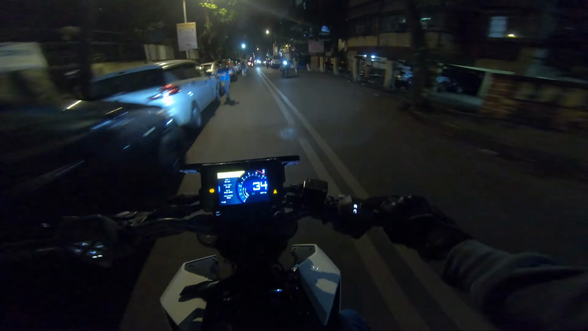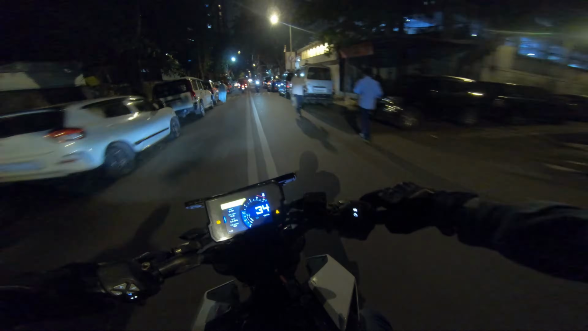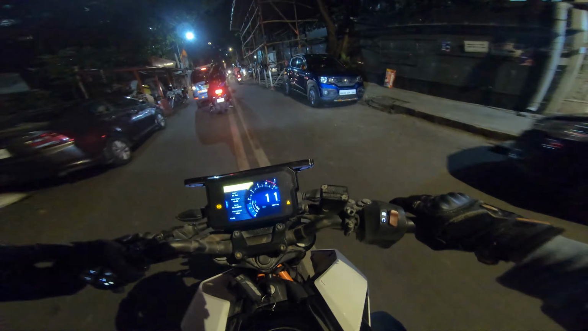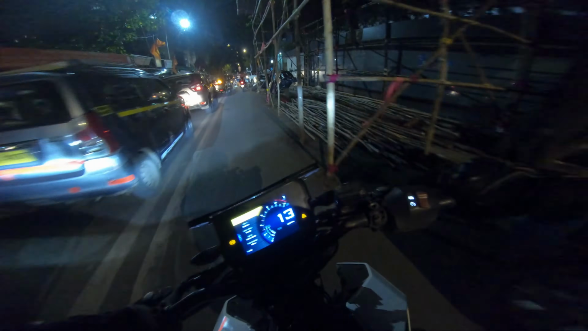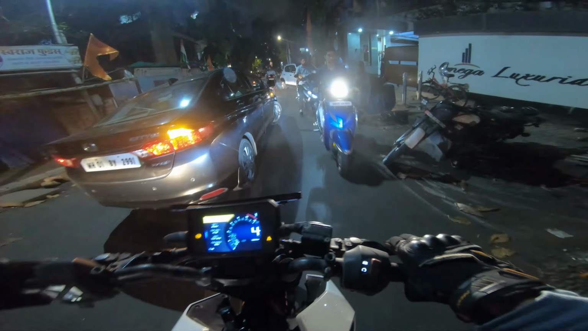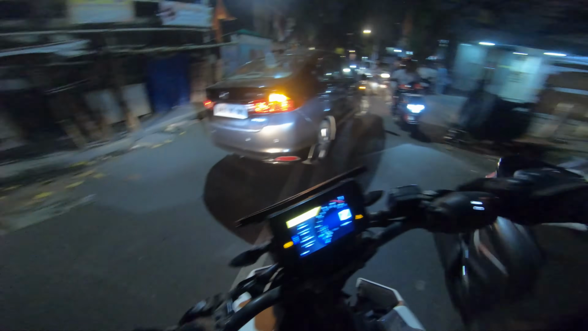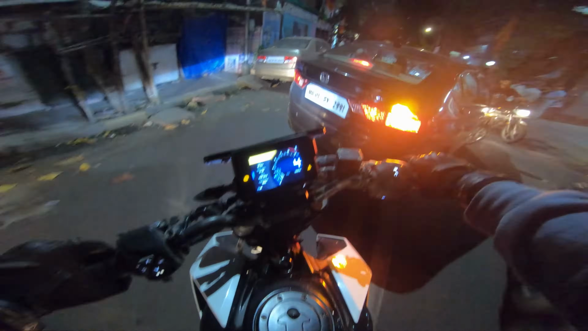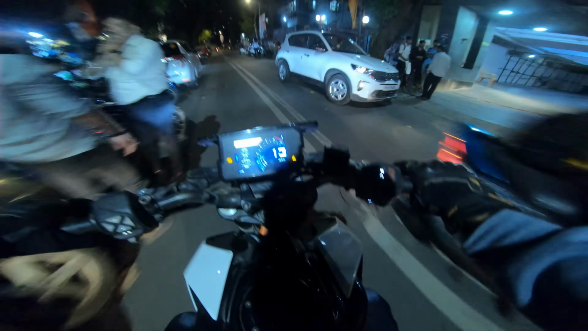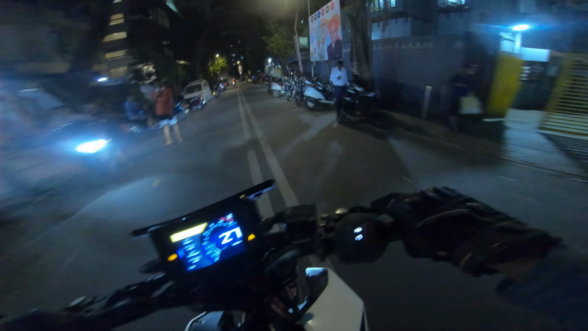And you know what I thought when I was purchasing a Duke? Arya told me that the suspension isn't going to be any different from the RC which I currently had, or his RC. But to my surprise, what I found out is that this suspension is much more compliant somehow, because of the geometry of the bike. The suspension absorbs the bumps really well.